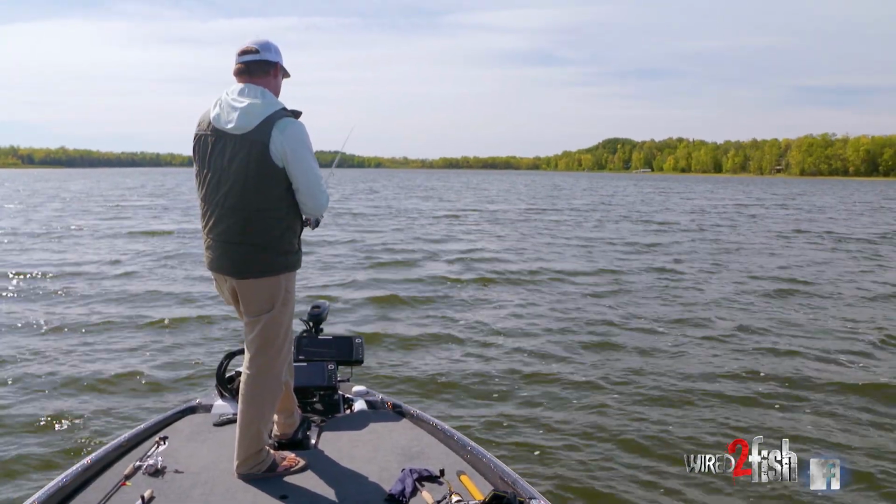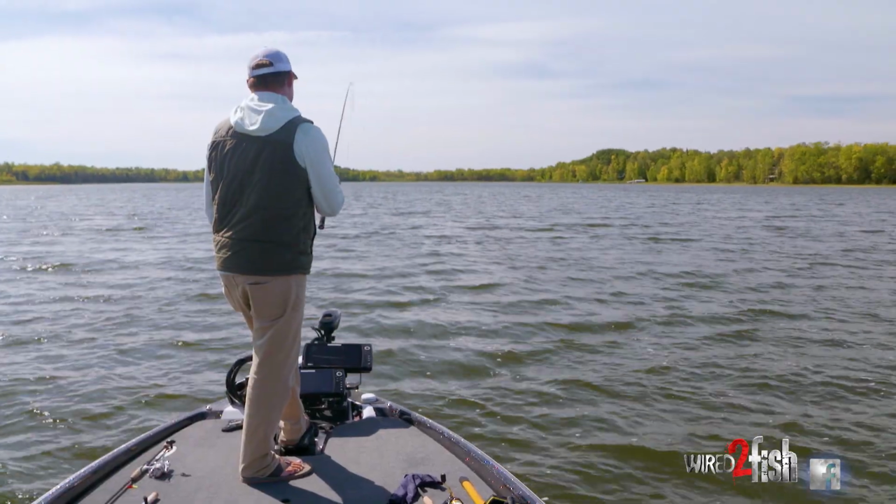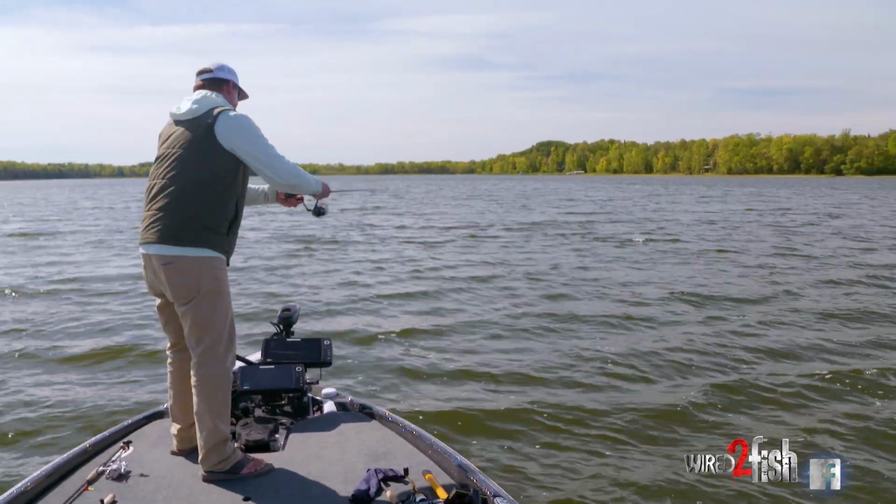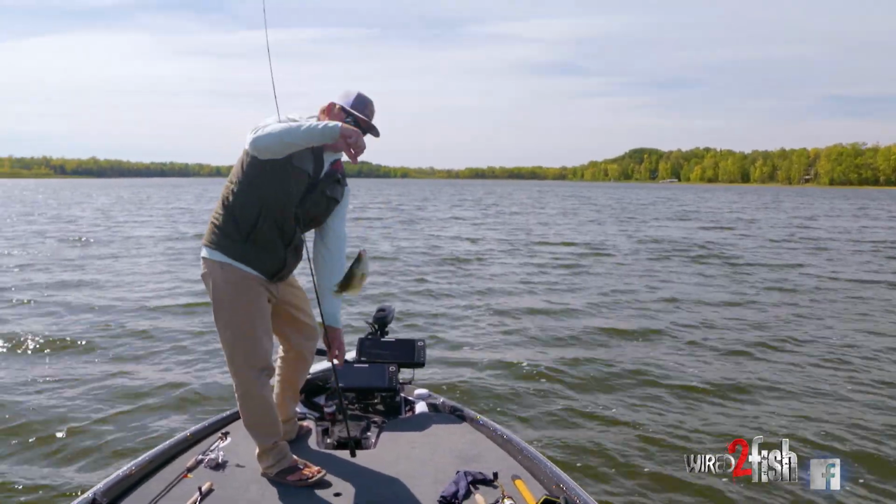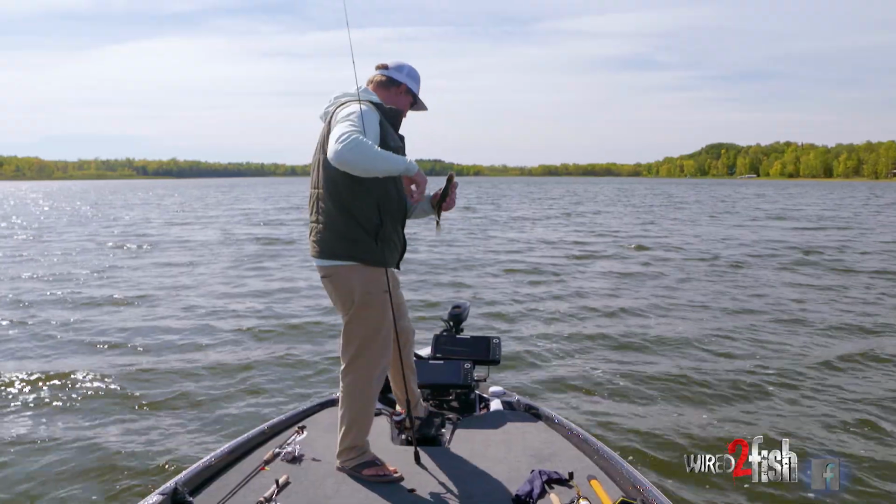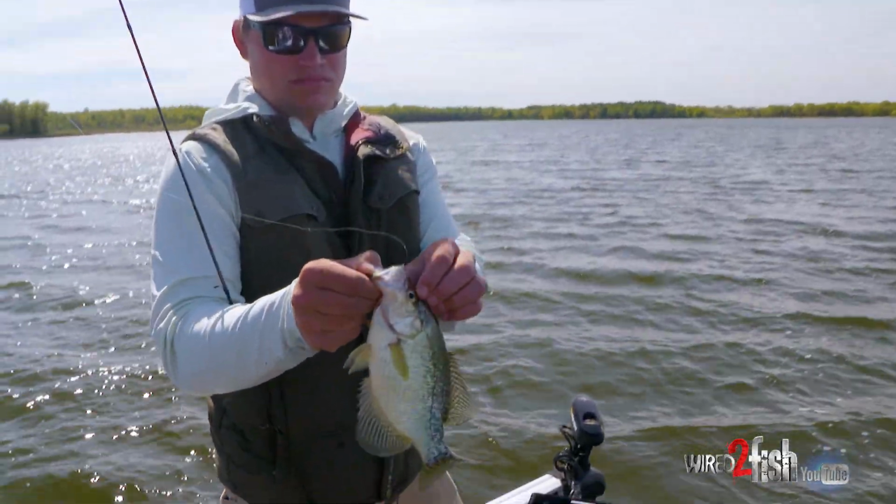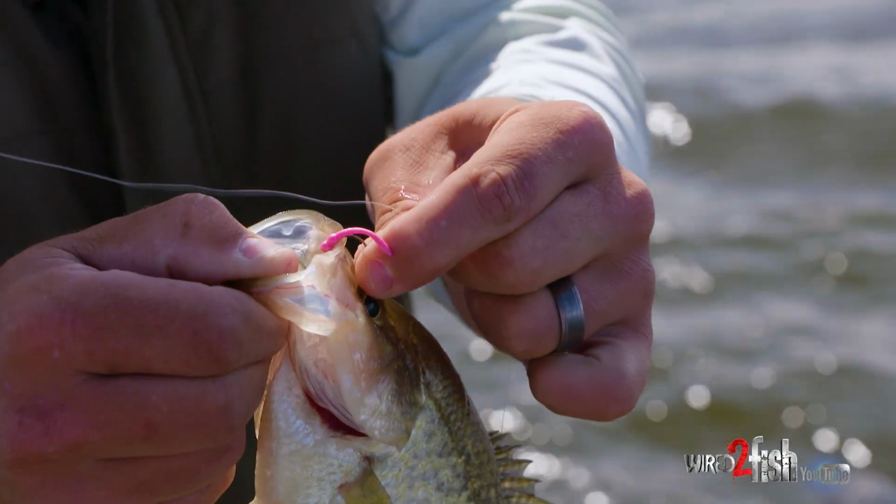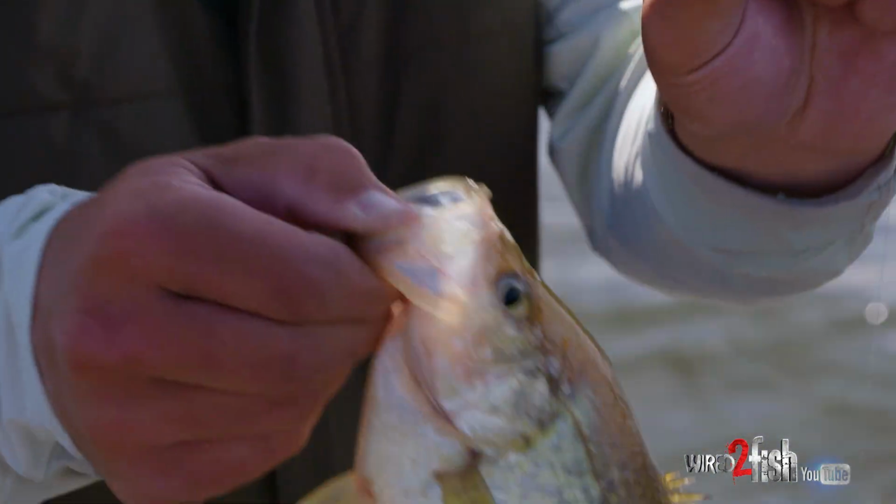Here he comes. Ooh, missed him. Drop right back down to him. Here he comes, got him. And it's really just that simple. You know, a drop shot is a great presentation as a whole, right? It's just a great bait delivery system. You can just see he's just perched right in the top of that mouth. Got a good hook in him there.